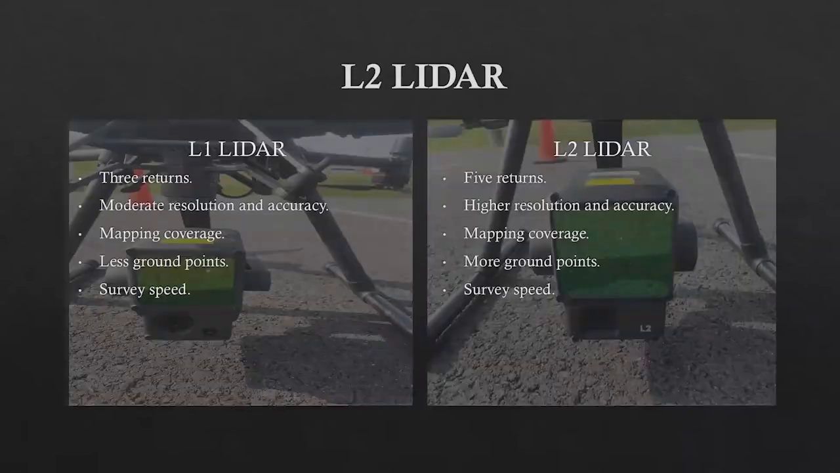L2 can penetrate vegetation deeper to get more ground points with increased returns, which means that L2 has 5 returns, whereas L1 has only 3 returns. With 5 returns, L2 can penetrate the canopy and obtain the ground points.